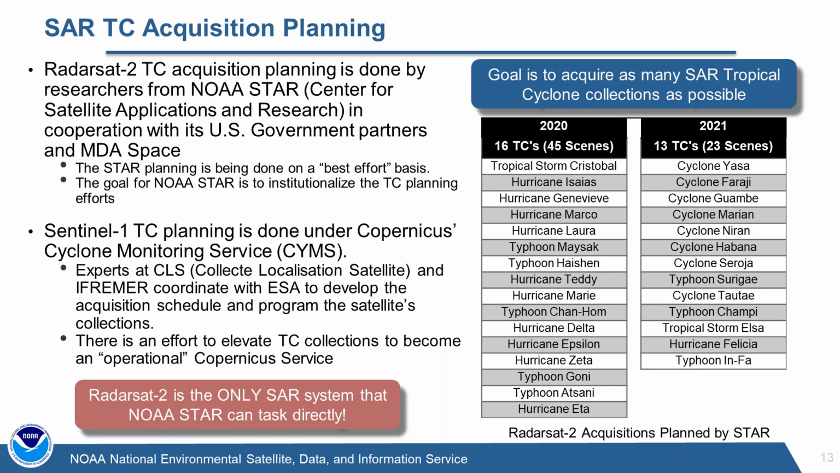Let's talk about that here on the next slide. The RadarSat-2 acquisition planning is done by STAR: myself, Tyler Ruff, and Jesse Torres, whom I should have introduced as our collaborators at the beginning of the briefing. We're doing it in conjunction with some of our U.S. government partners and MDA Space. MDA Space operates and owns the spacecraft. We're doing it in STAR on a best effort basis, and we're hoping we can get this institutionalized going forward.